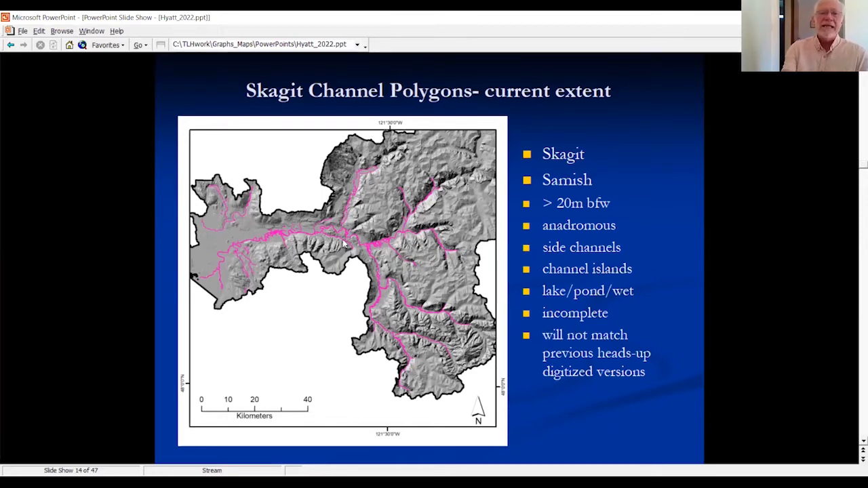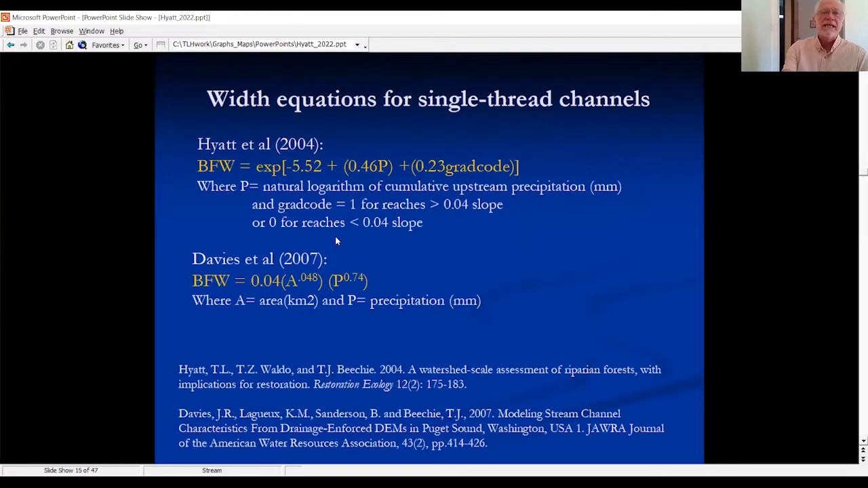In areas where we needed a polygon, but didn't have those relative elevation model polygons, I used an equation to predict channel width based on precipitation, upstream area, and slope. This is from a paper that Tyson Waldo and I did a long time ago. When we were doing the single thread hydrography, Gus Satius also took the first stab at this, predicting widths based on another paper by Jeremy Davies and folks at NOAA.